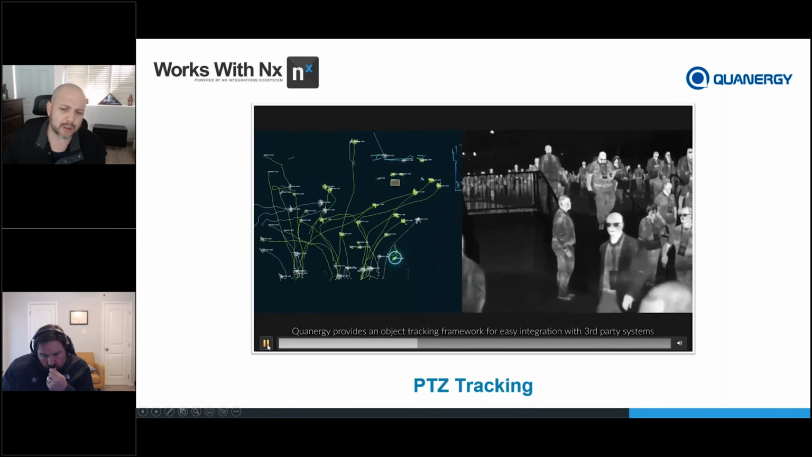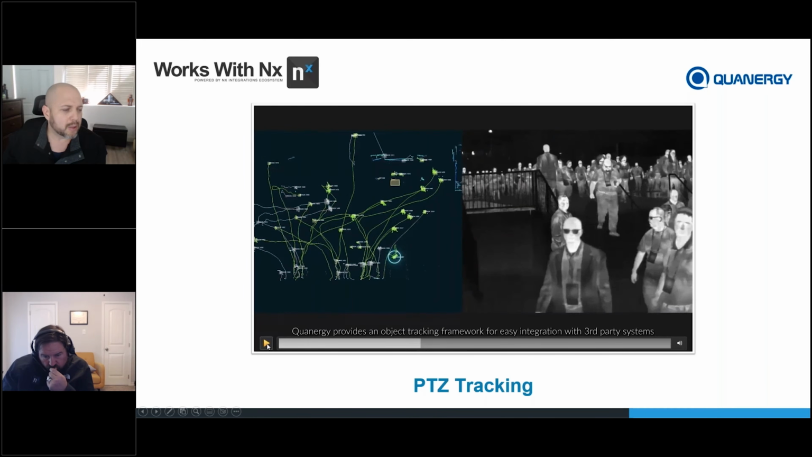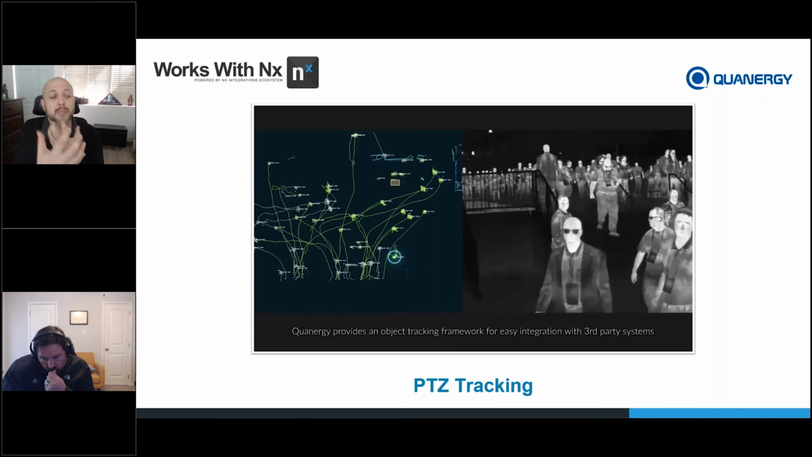Now I want to pause right about here. This is where cameras get confused. You guys know this. I'm sure many of you have seen this in deployment when you do traditional PTZ tracking and you have another object that gets in front of the other person. It doesn't know, do I track the person in the foreground or in the background? I don't know. Not with us.